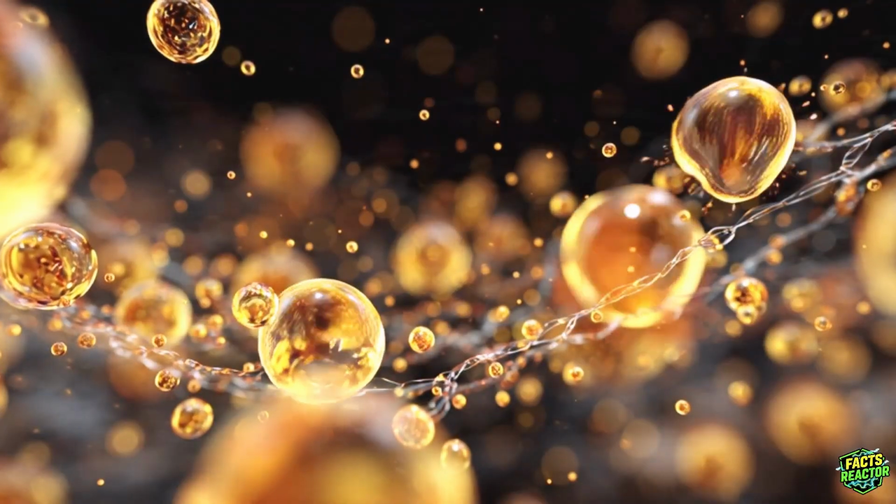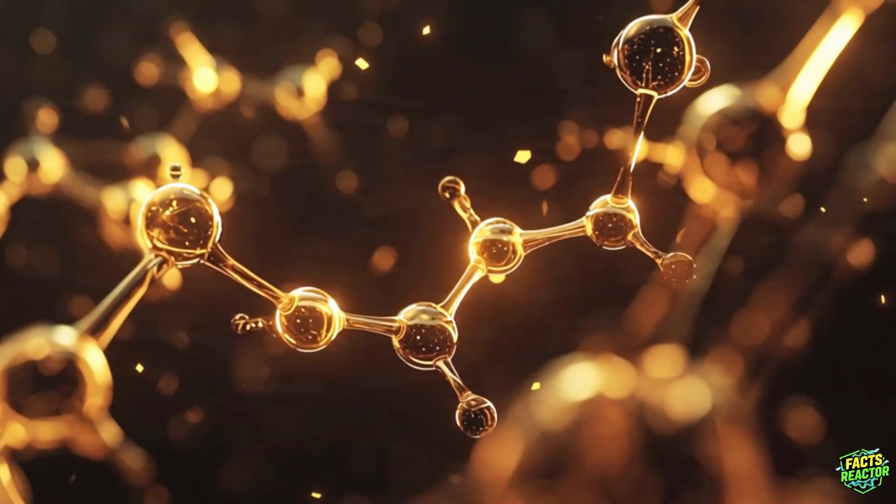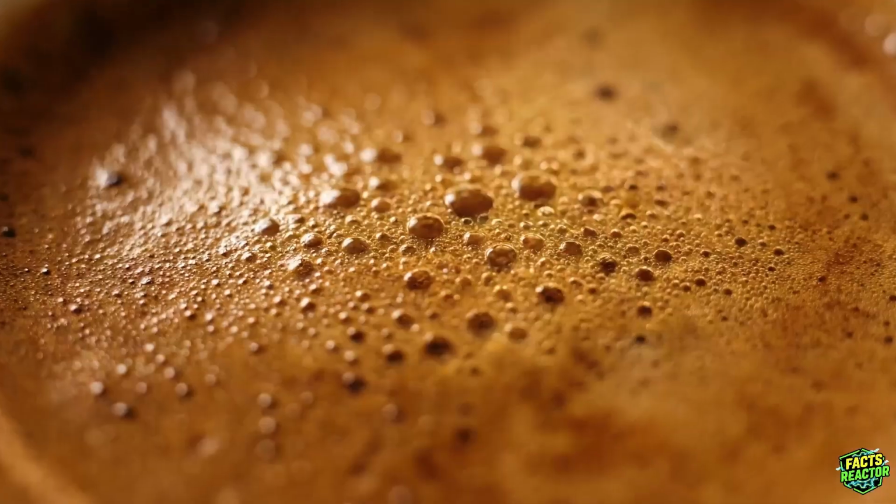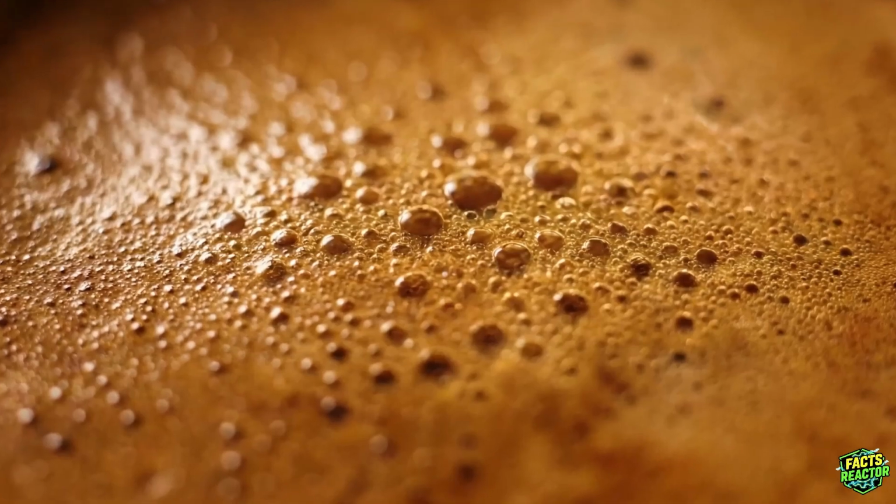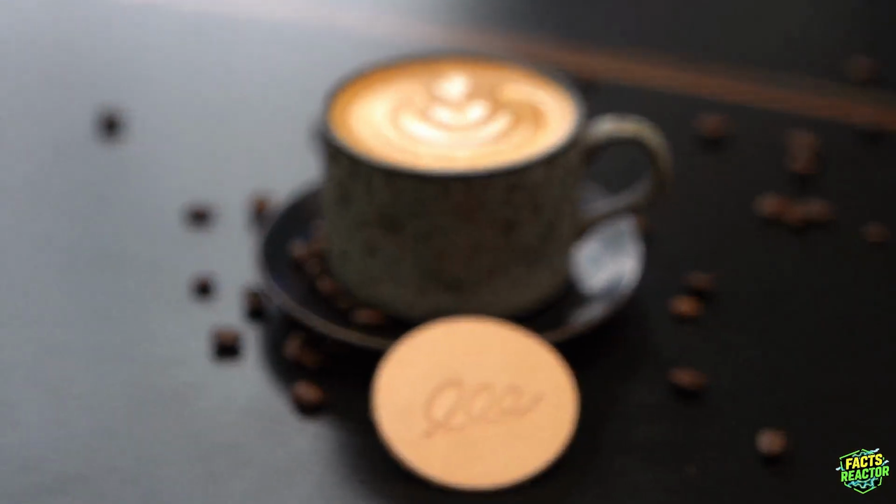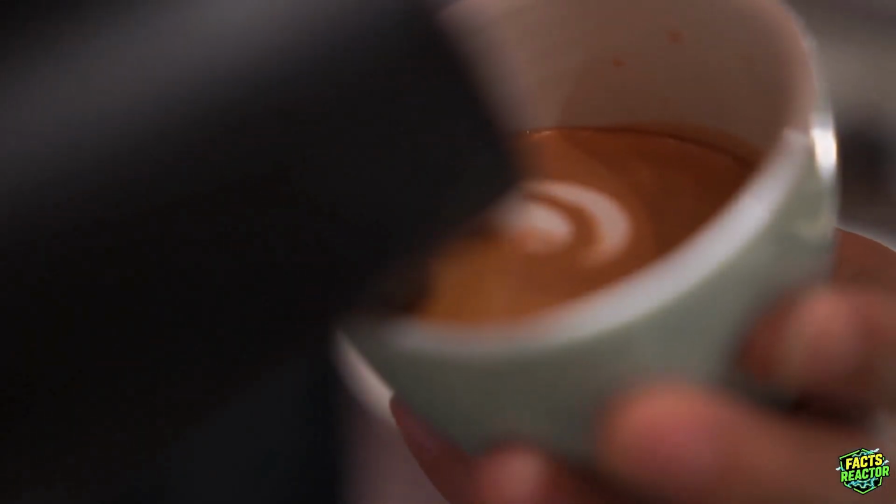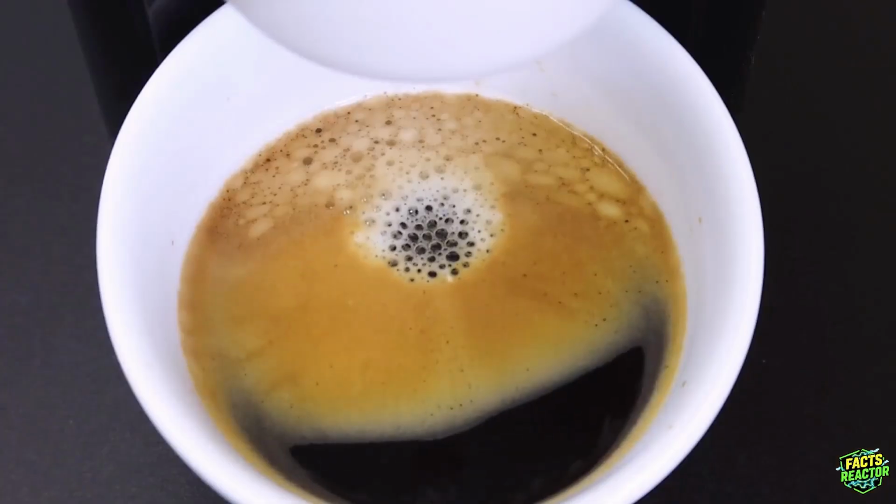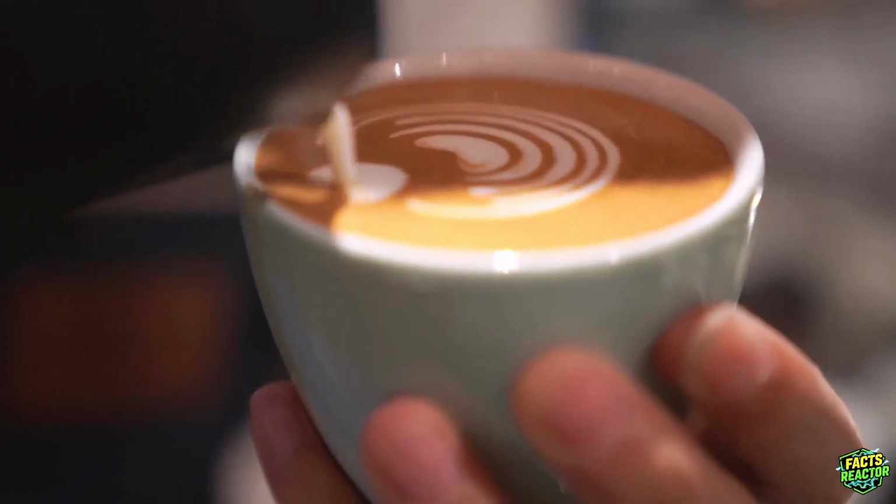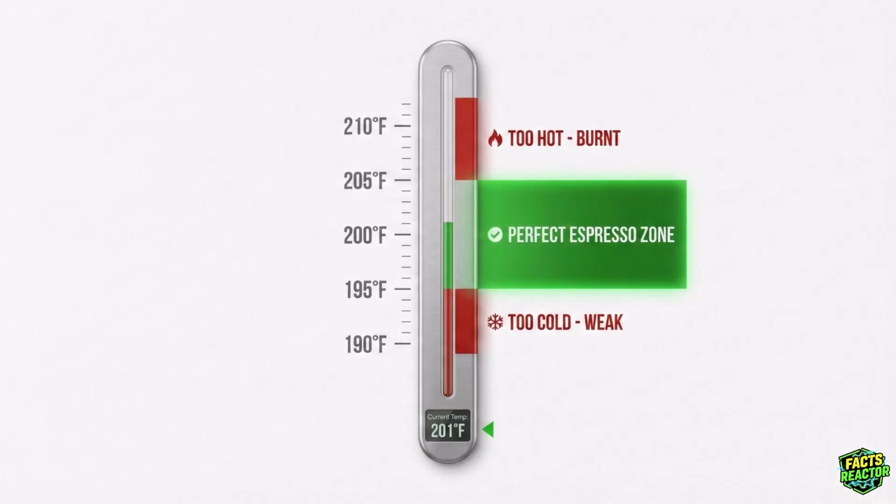And at that pressure, physics gets violent. The force is so extreme, it's tearing apart the molecular bonds in coffee oils. When those bonds break, they release thousands of microscopic CO2 bubbles, and that golden foam on top of your espresso, that's not just decoration, that's crema, physical evidence of molecular destruction. Each bubble is a tiny prison cell trapping aromatic compounds and giving espresso that thick, syrupy texture that regular drip coffee can never achieve. And temperature?